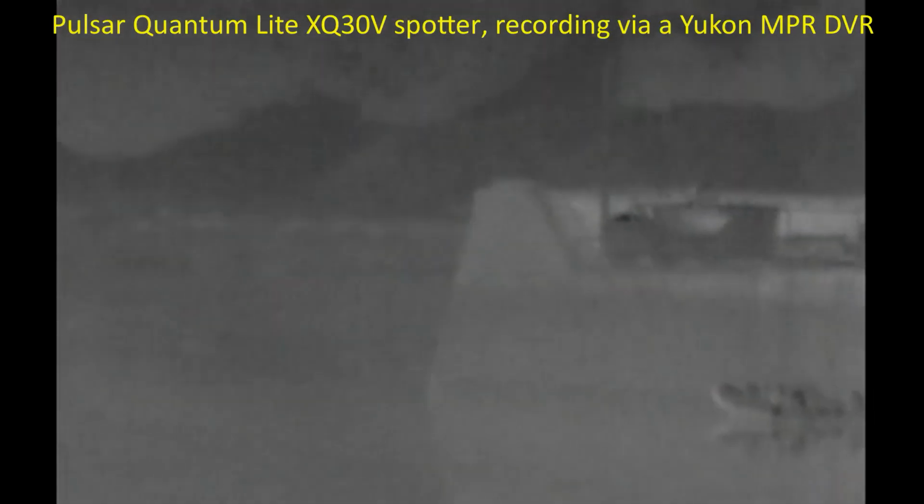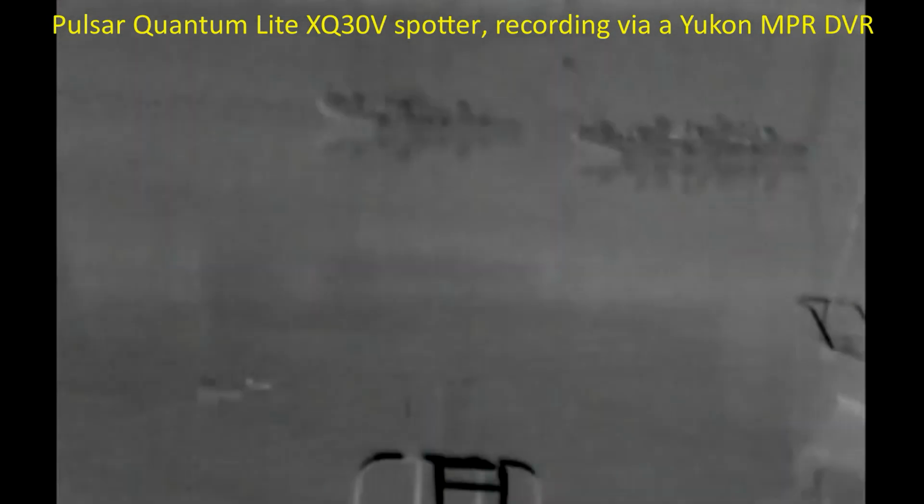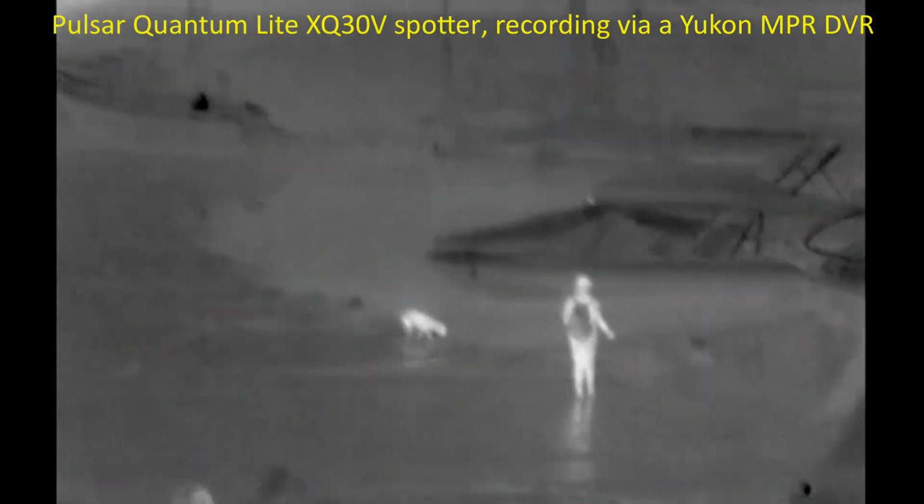Okay, recording again on the Pulsar. The fog has very quickly started to clear. Wait till this car gets past. There's the lady I was just recording with her dog, and there's the distant fisherman, which I now know is 221 meters away. There's containers on the mid-harbour wall, 109 meters, I know that from the Gryphon. That's just on 8 AM.